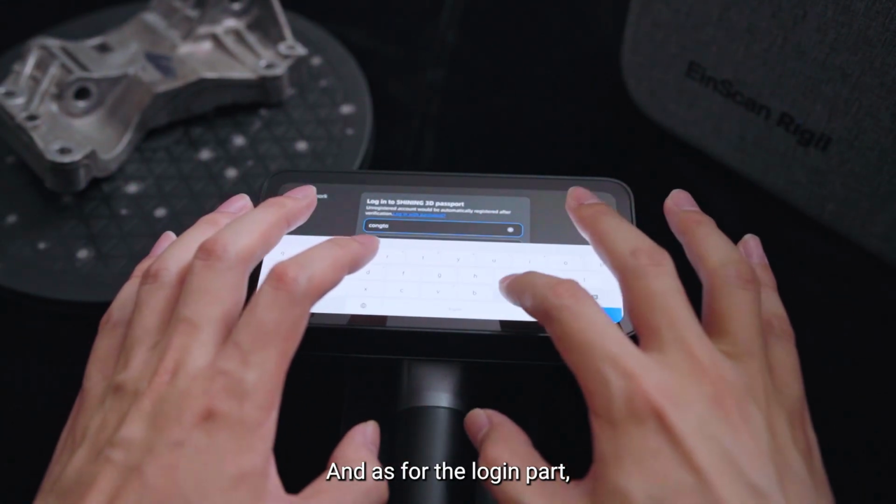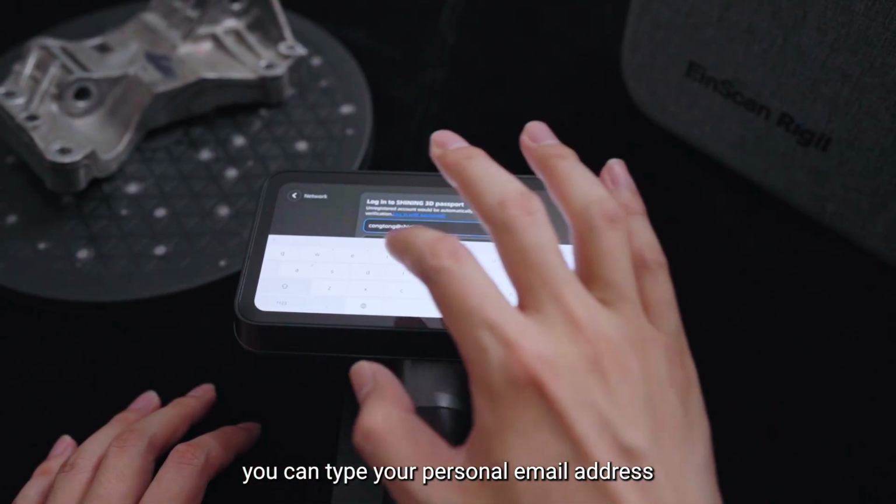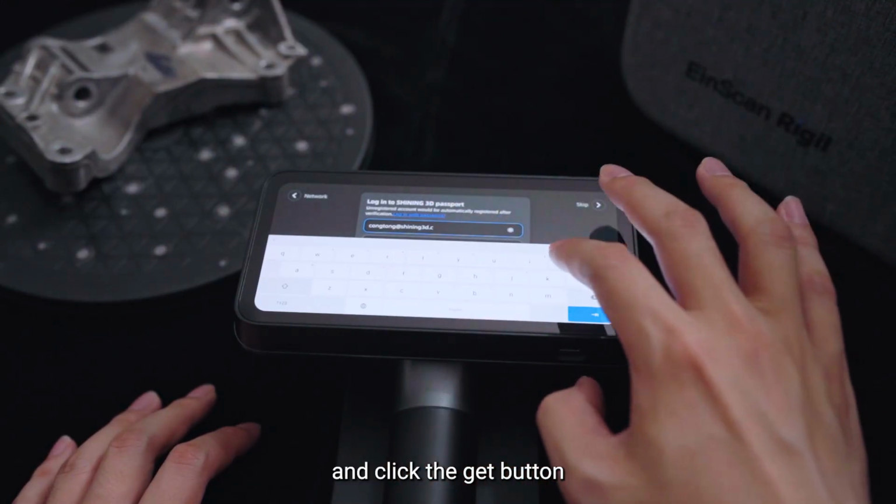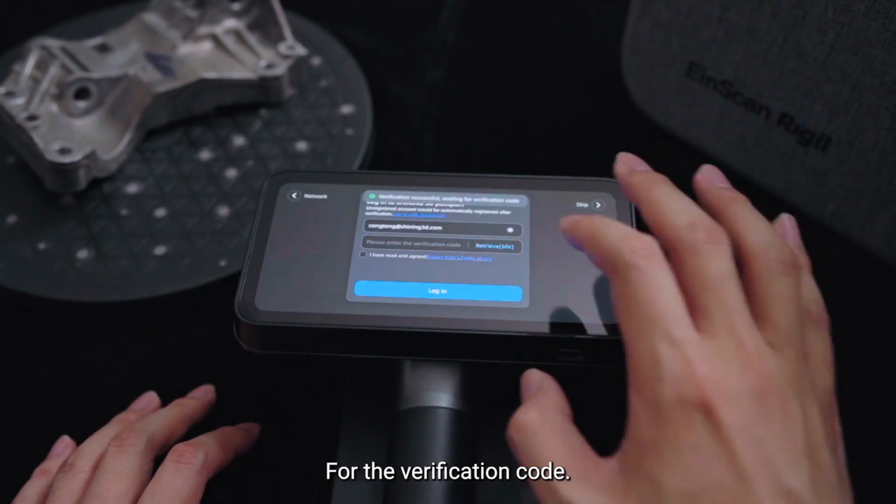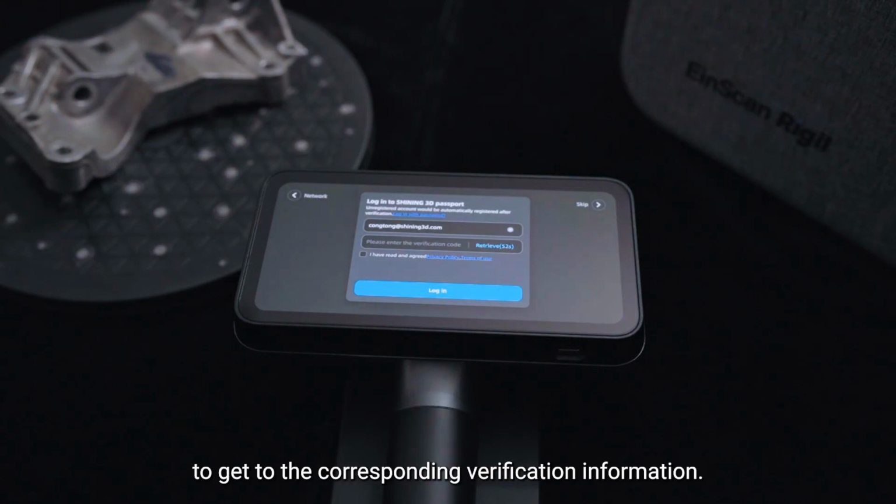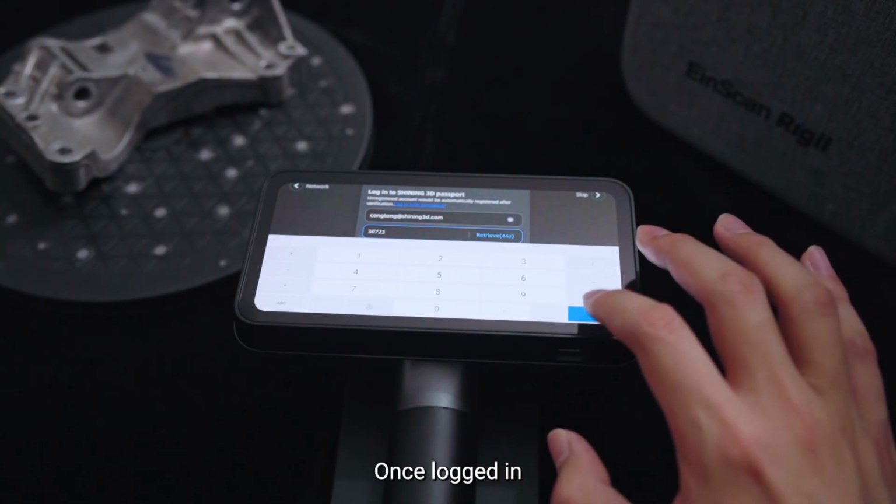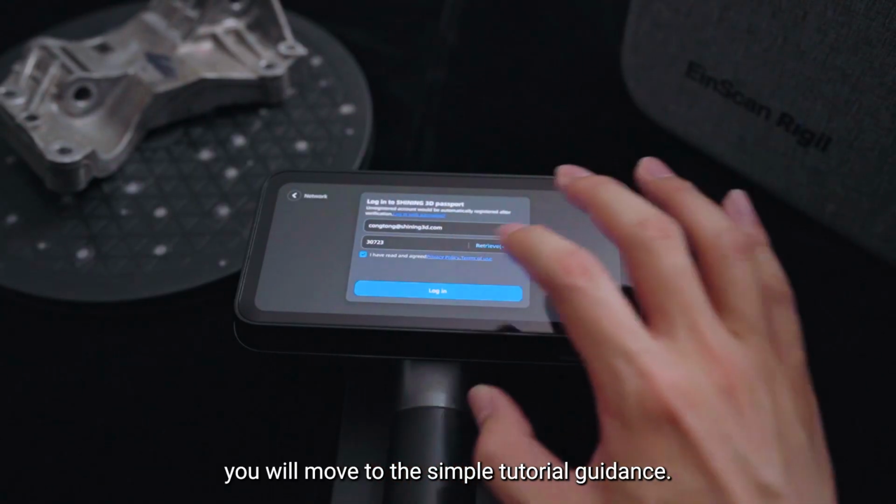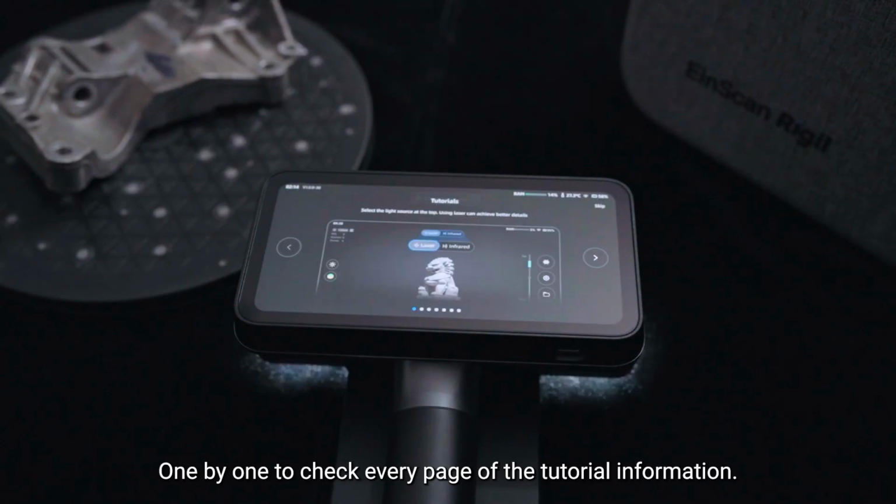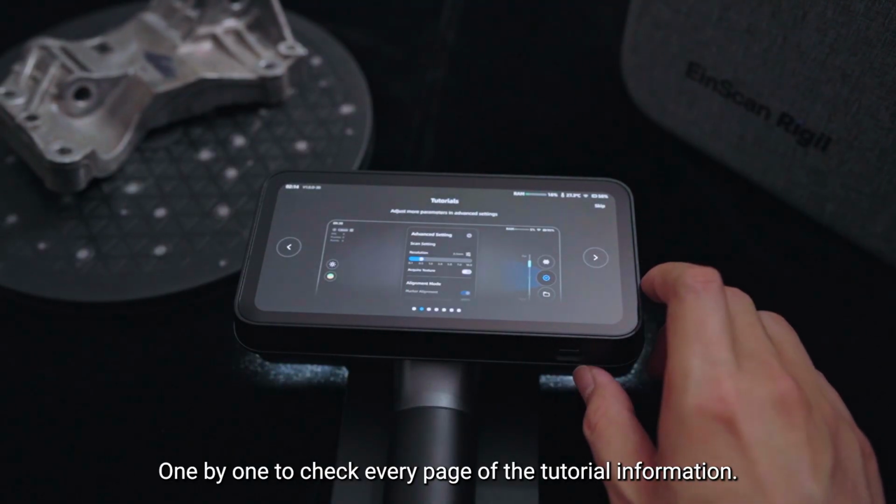And as for the login part, you can type your personal email address and click the Get button for the verification code. You can also type your personal cell phone number to get the corresponding verification information. Once logged in, you will move to the simple tutorial guidance. Click Next one by one to check every page of the tutorial information.